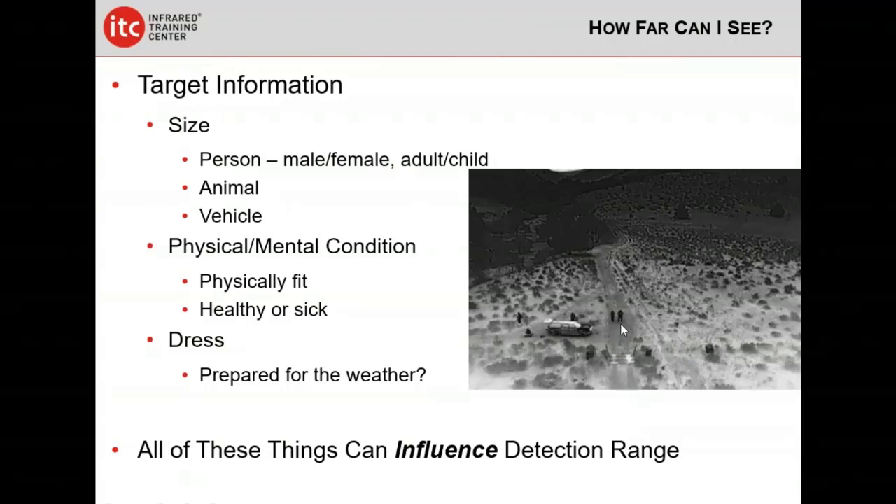If we look at this picture here, that's me standing next to a young woman. You can see that my thermal signature is taking up more pixels in this image than hers is. So we have to think about that in terms of, is the person we're looking for male, female? Are they large? Are they small? Are we looking for an adult? Are we looking for a child? Are we looking for an animal?